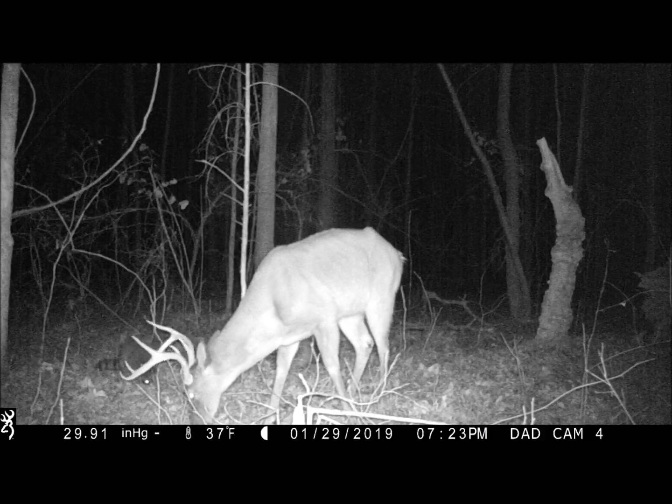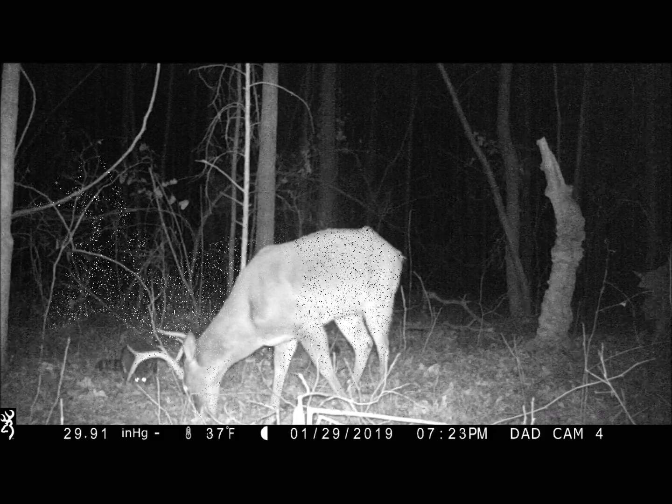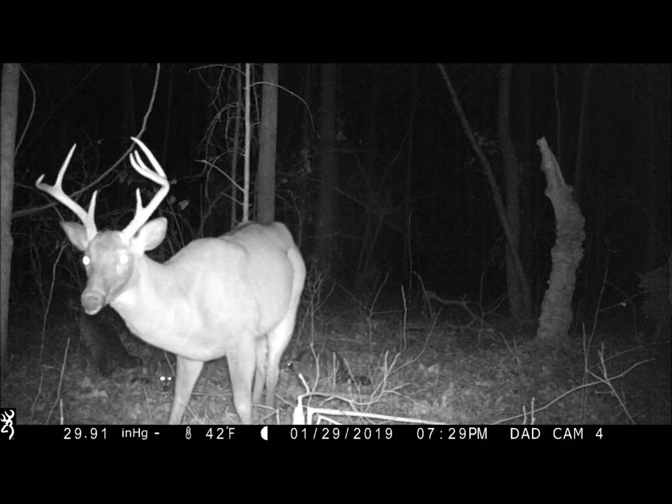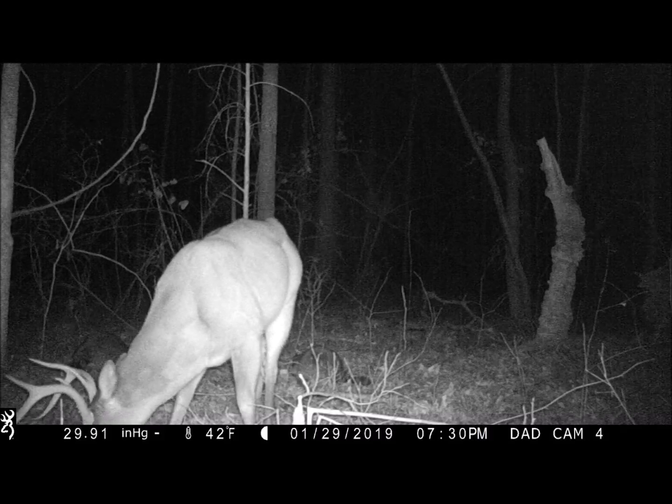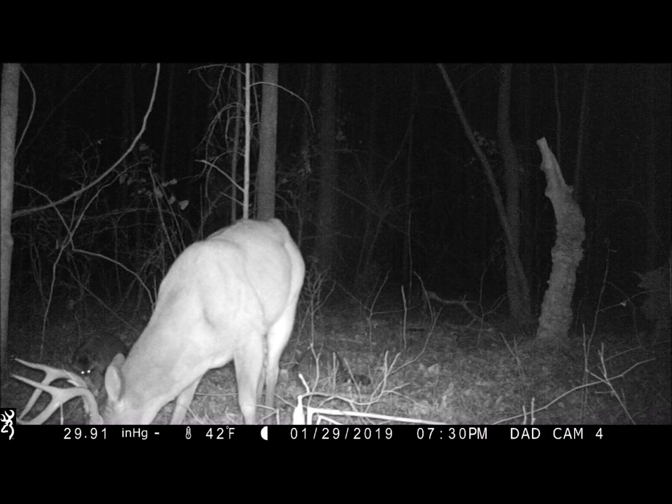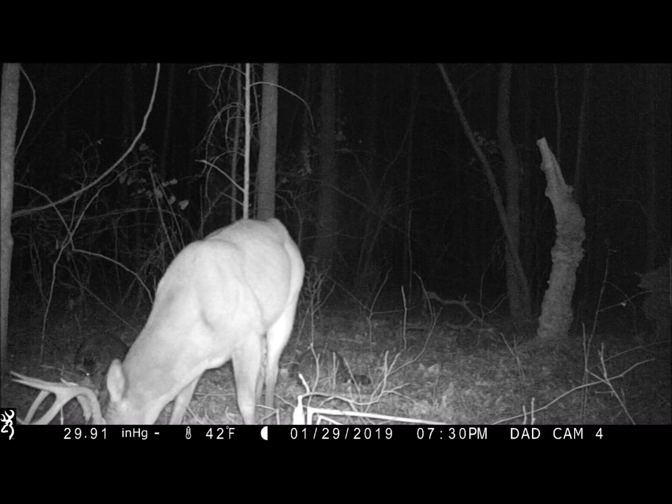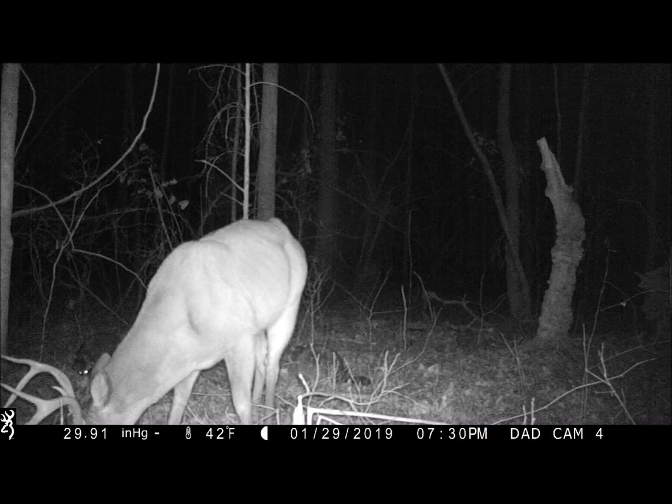Karen named him Snoopy. We're going to have to get her to name this guy. He's our top dog regular right now. Pretty good deer. Just ain't the monster that I've been waiting to see. They're here.